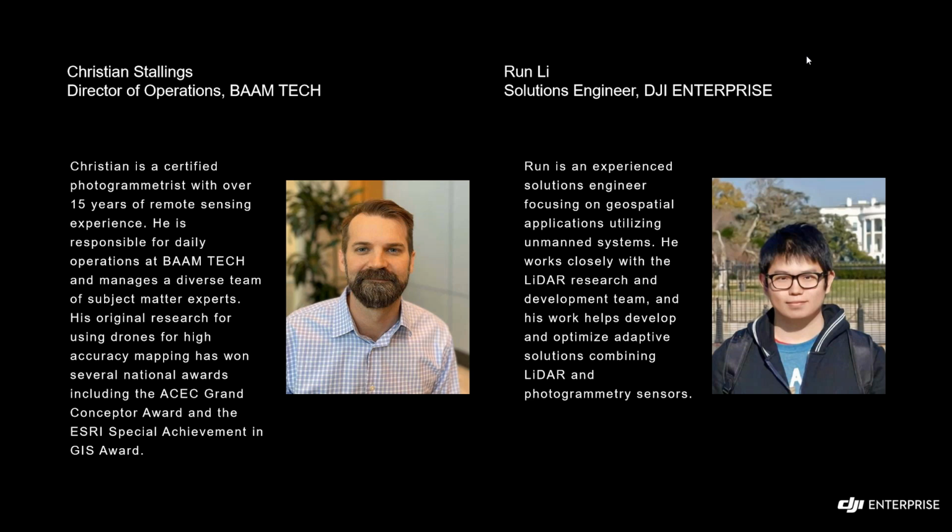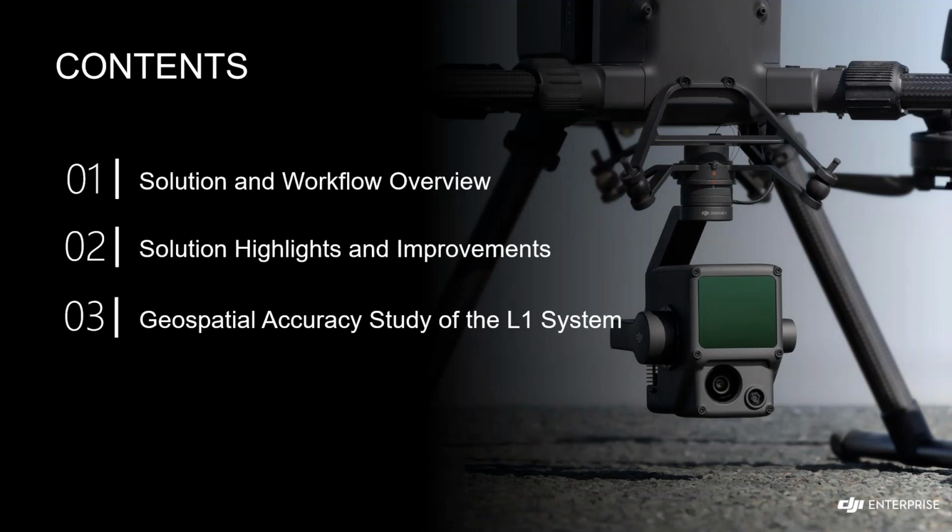So today we are going to cover a few topics with you all. The first one is the solution and workflow overview. We will be covering the L1 solution as well as its workflow. We will provide you an overview and a bigger picture of how that works, just in case some of you may not have much experience with L1 and want to learn more about the sensor itself.